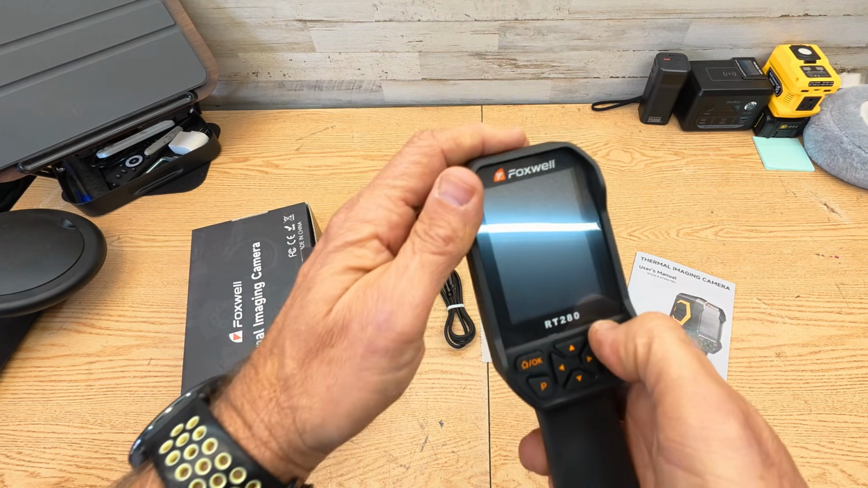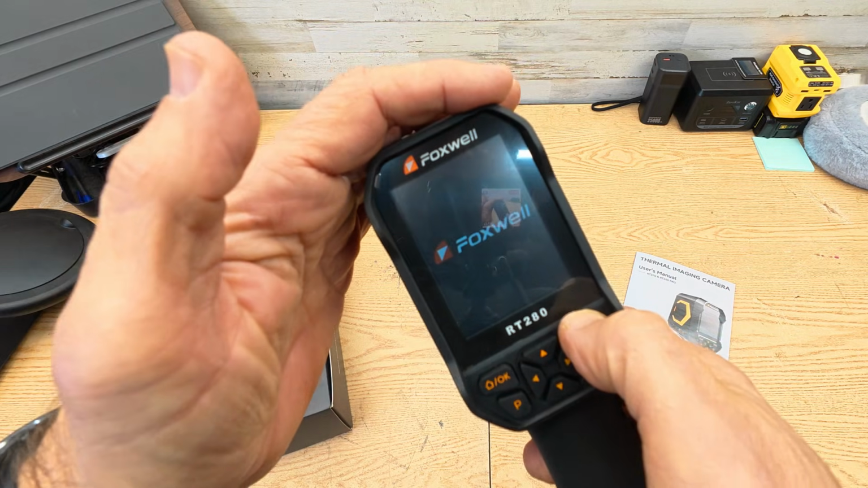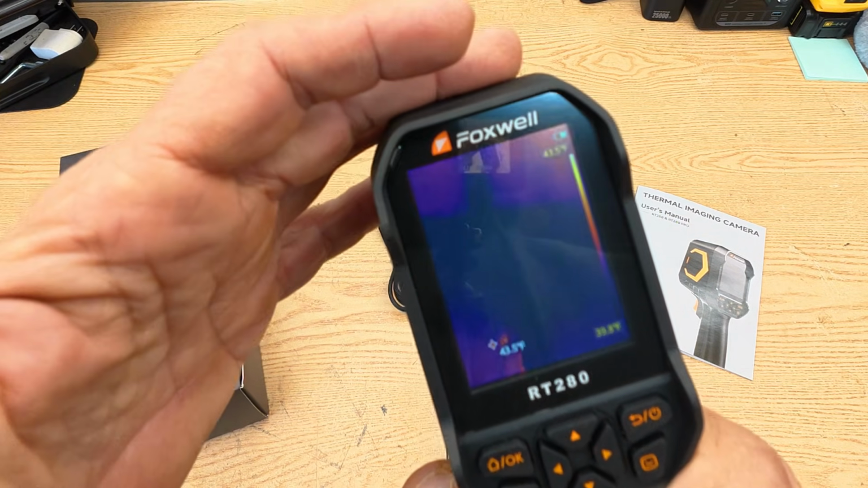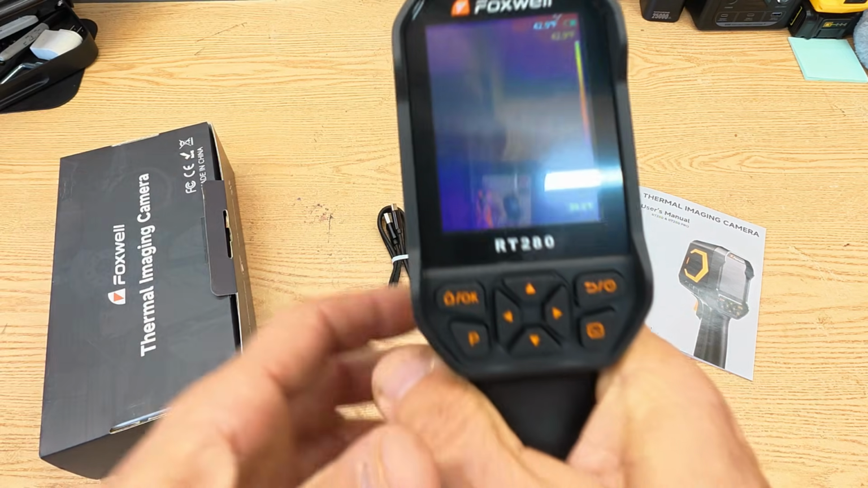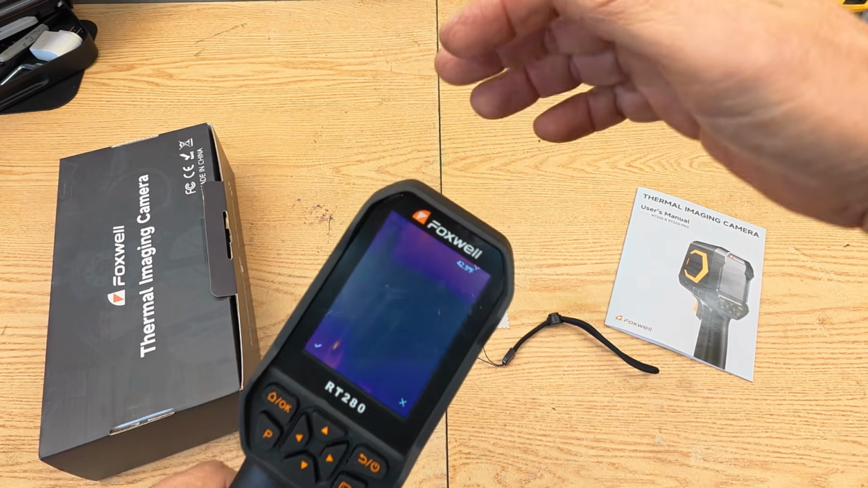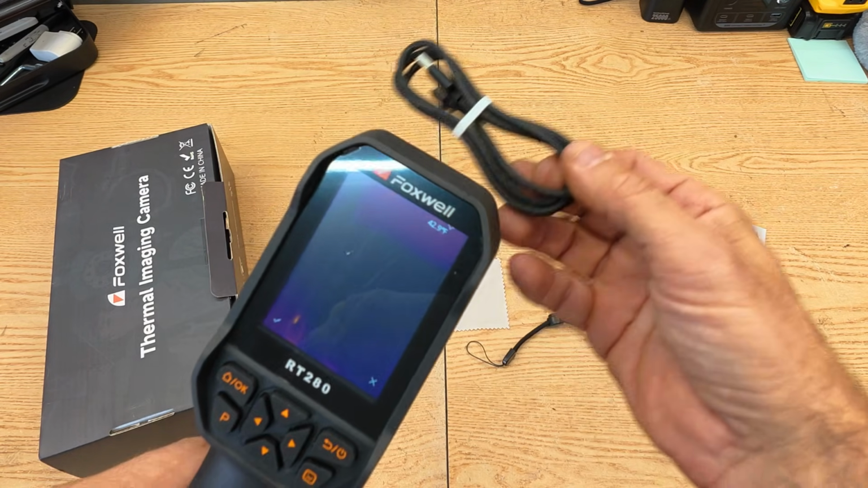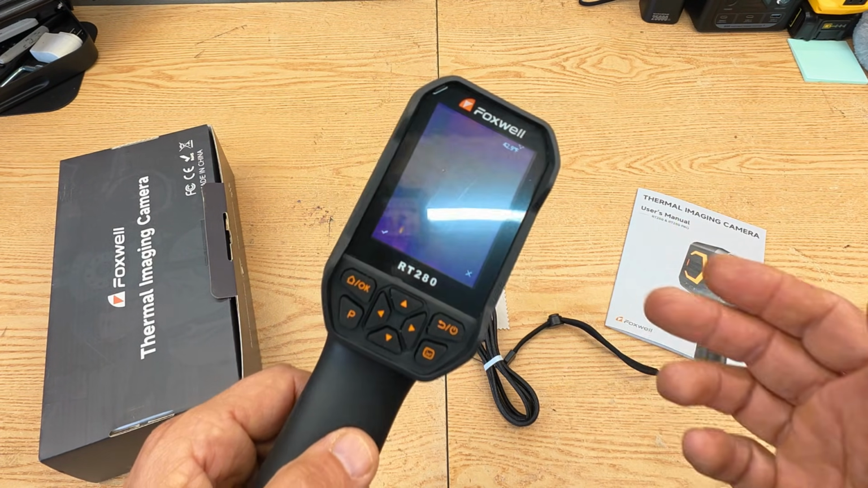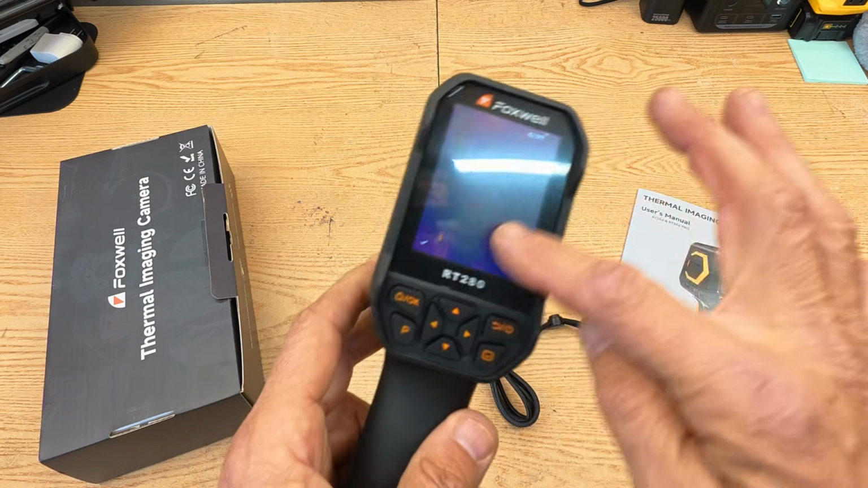To turn this thing on, you're just going to hit the power button right there. Comes up FOXWELL. I did fully charge it. It doesn't take long to charge up. Now, the way you're going to get the pictures or video is to come from here. Use the USB-C cable, go into your computer, and that way you can upload any videos or pictures you need out of that.